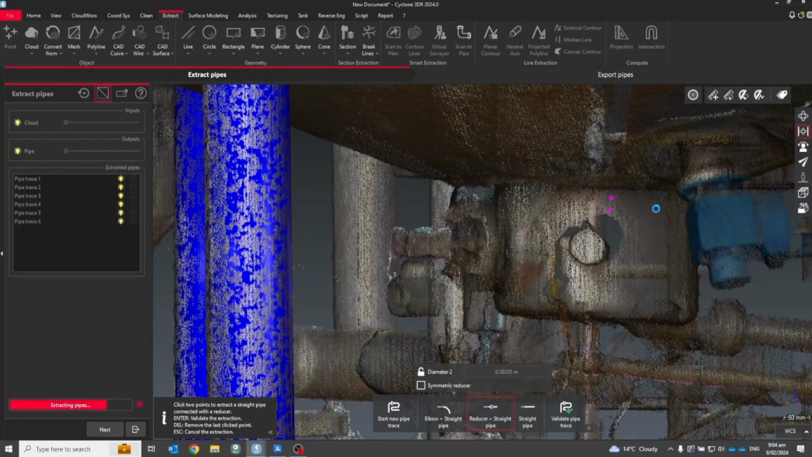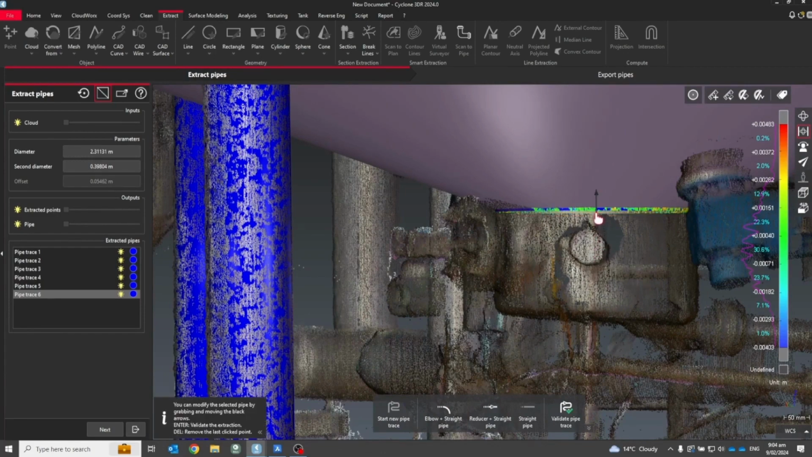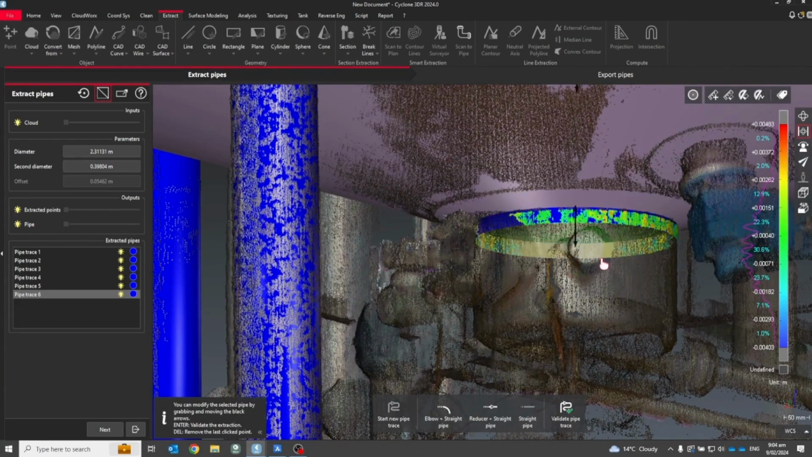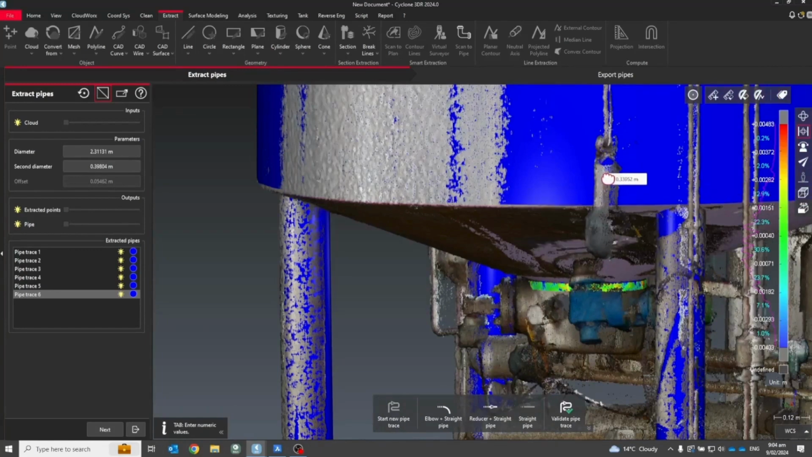The other thing I found is if it really won't fit to the pipe, there's lots of noisy data around it, then the best step is to exit the tool, clean the point cloud a little bit, segment out the surrounding data, and then hit enter back into the pipe tool, and it normally fits really nicely. But yeah, normally it's not required.